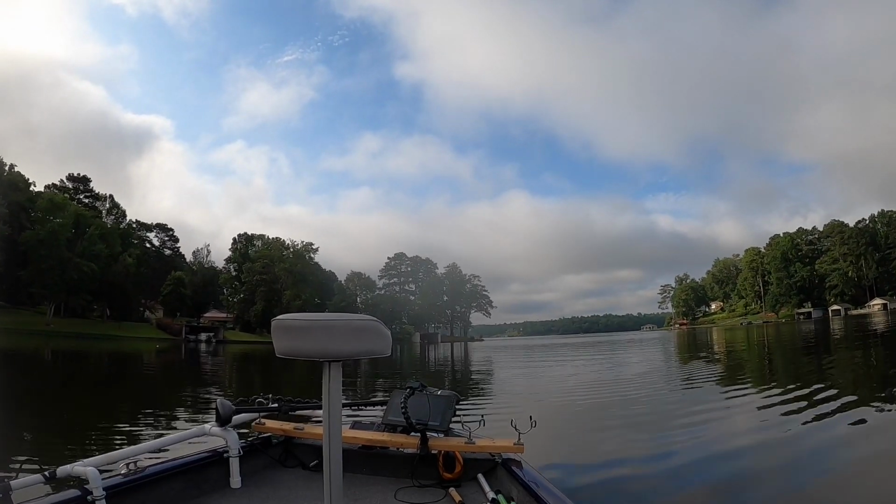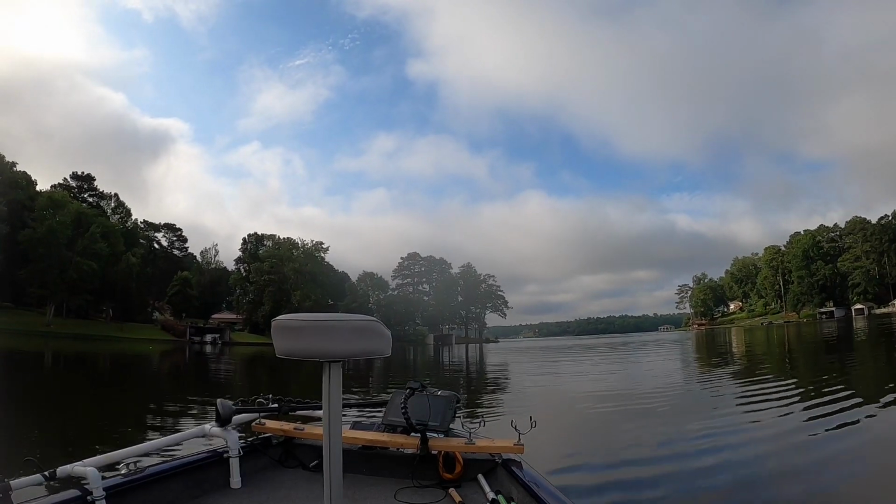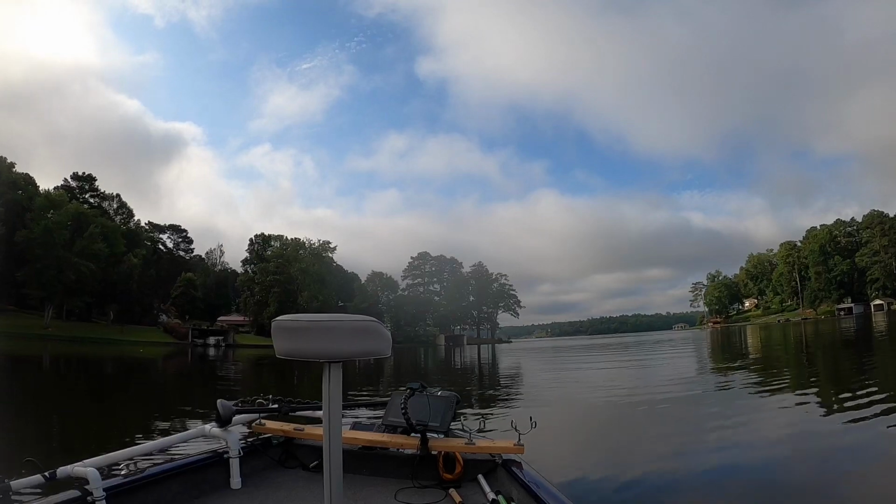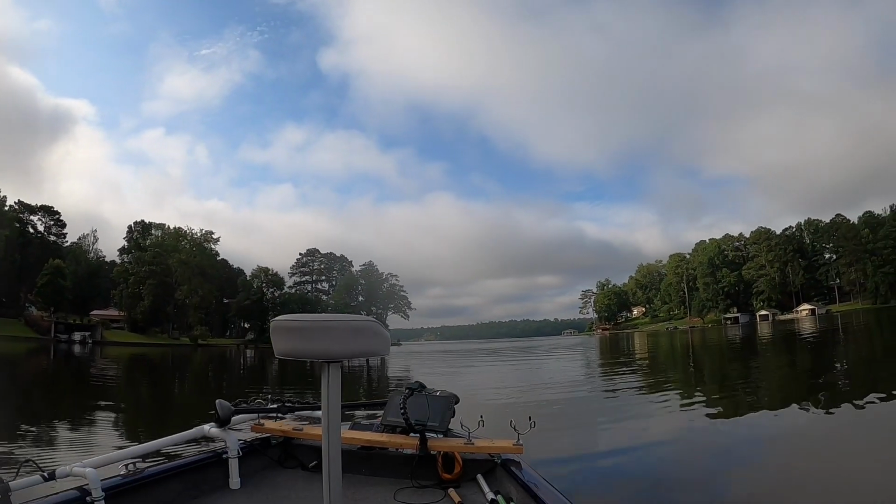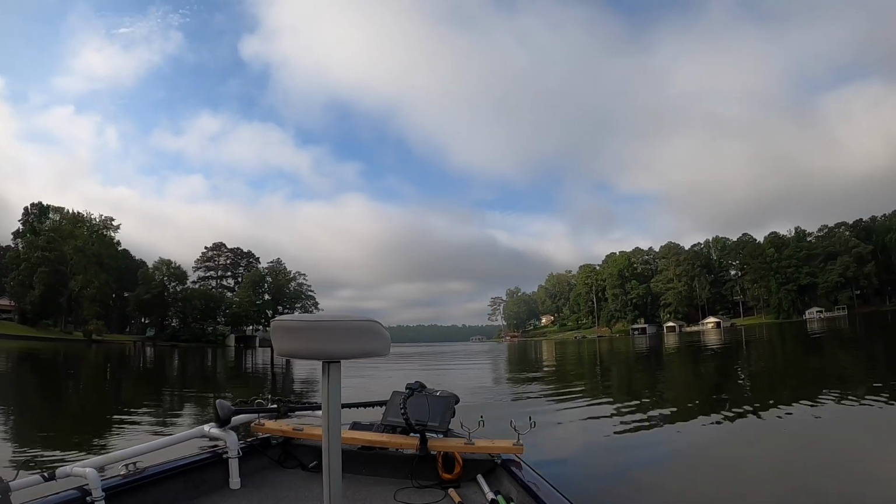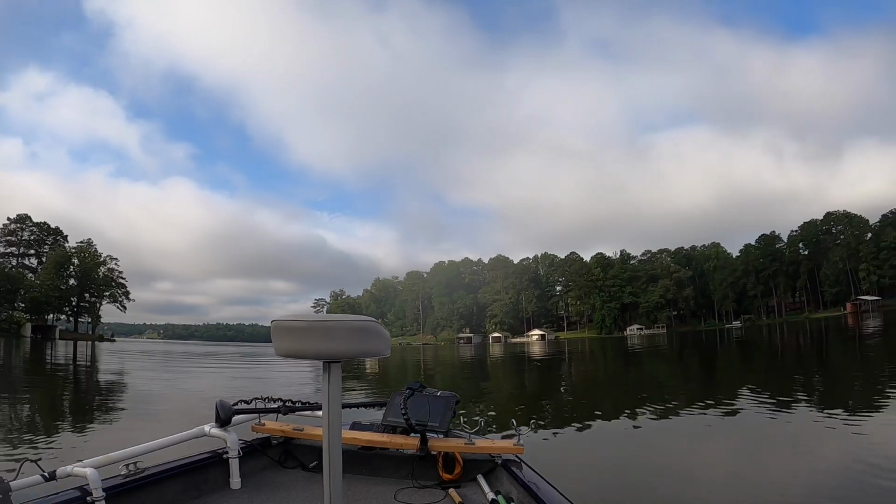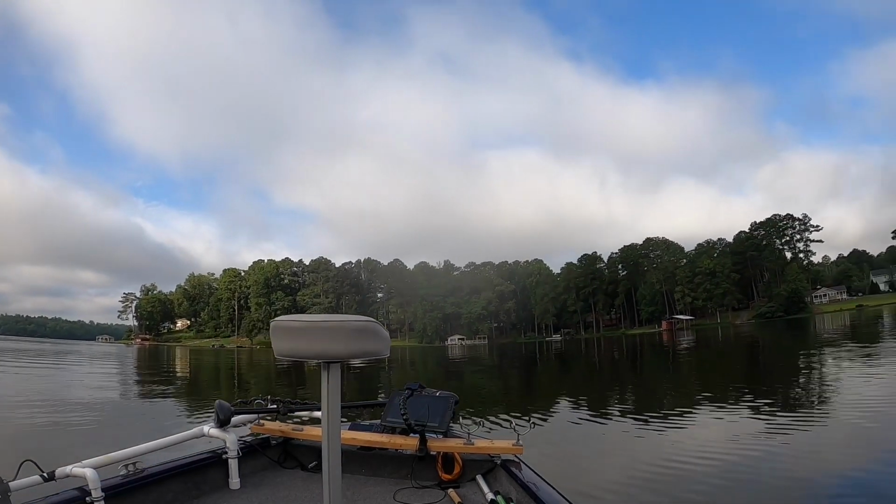Awful lot of bait right there. I mean, an awful lot of bait. So what these fish do this time of year, they just sit in these brush piles, man, and they just wait for these minnows to hit them in the head. They're not real aggressive.